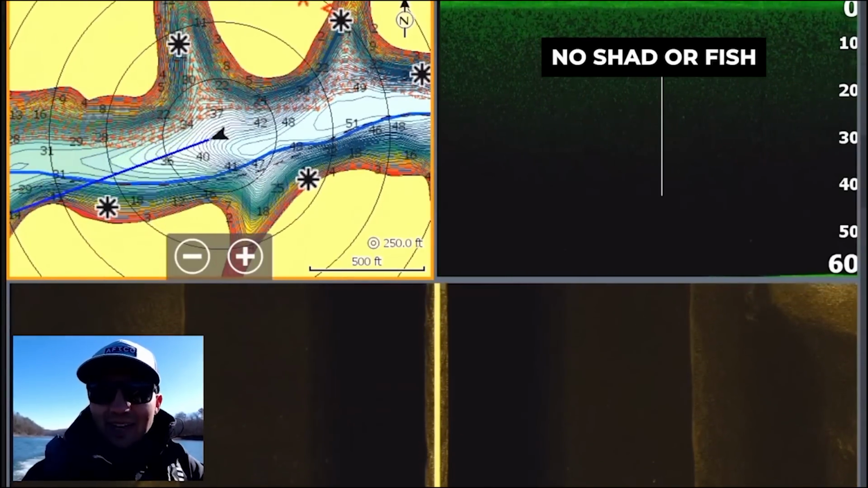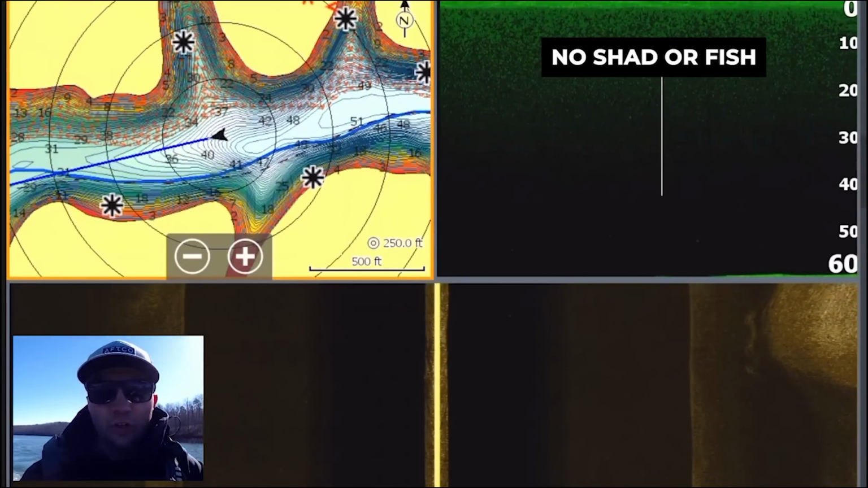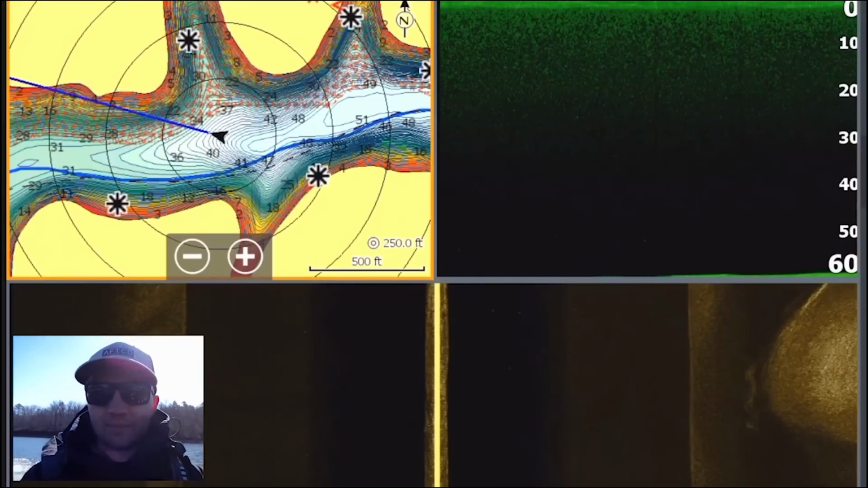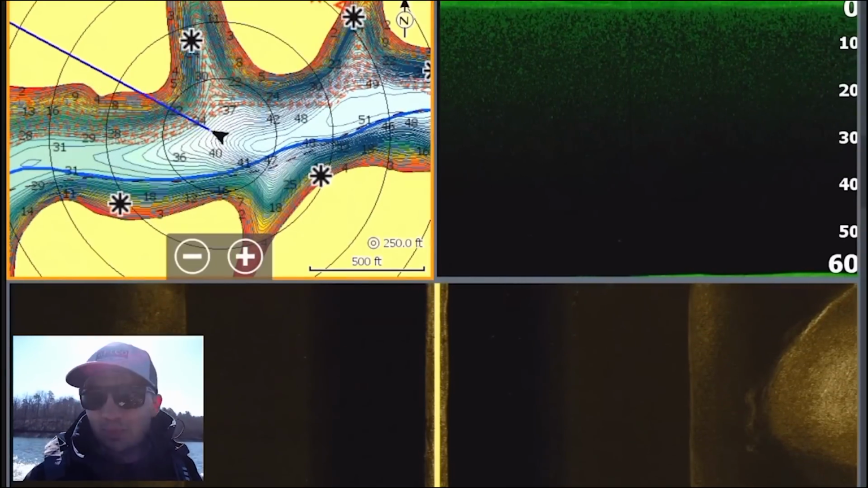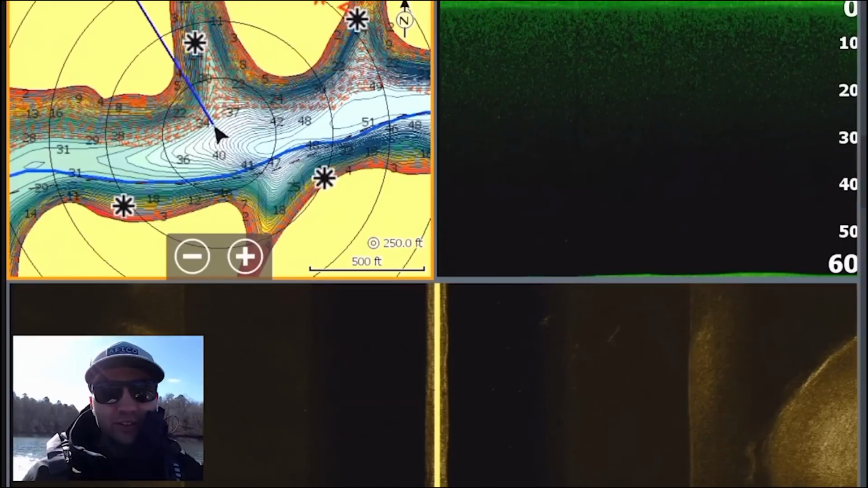Doesn't mean that they're not out here, but I am going to start by graphing out here first because this is where the fish have been. I'm not going to get caught up though on if the fish are in their winter patterns, pre-spawn patterns, anything like that yet. I'm going to keep an open mind and just graph literally everything.